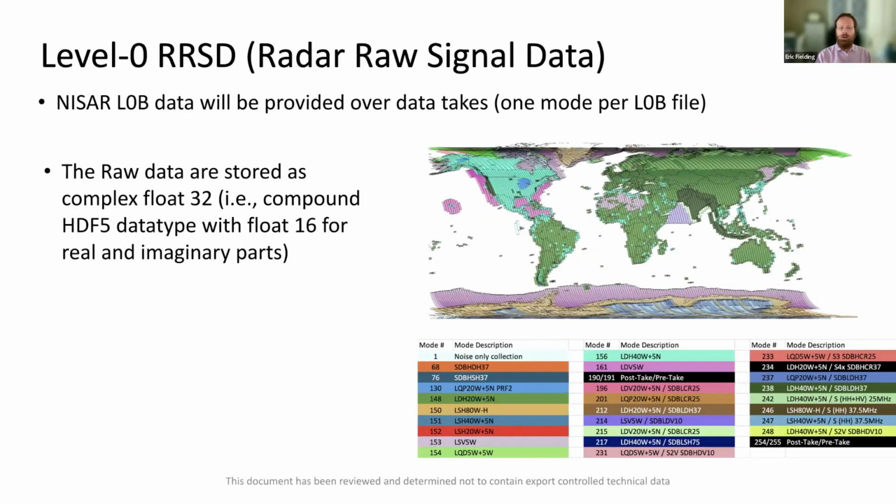The raw signal data will be available only as the full data take. If you look carefully, each one of these strips is a data take. Some of these strips are very long. Some of these ones going down over Asia can be up to 8,000 kilometers long. I think the ones that come down across Asia and Africa.